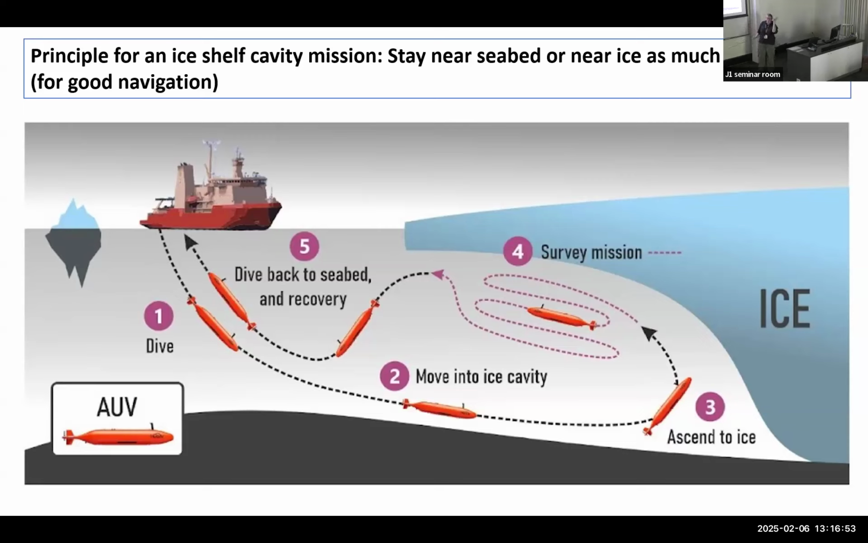because if you go near enough, you can have this upward-looking DVL that helps with navigation, so you have good navigation. But every time you dive, you introduce error in the navigation. So about 50-meter error going down, and then you come in, and then another 50-meter going up. And then you go down again, and then out and pick up the vehicle.